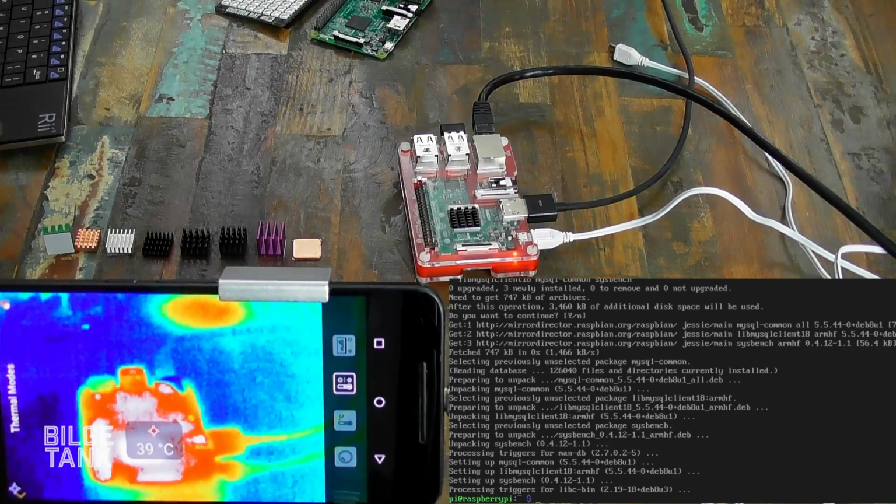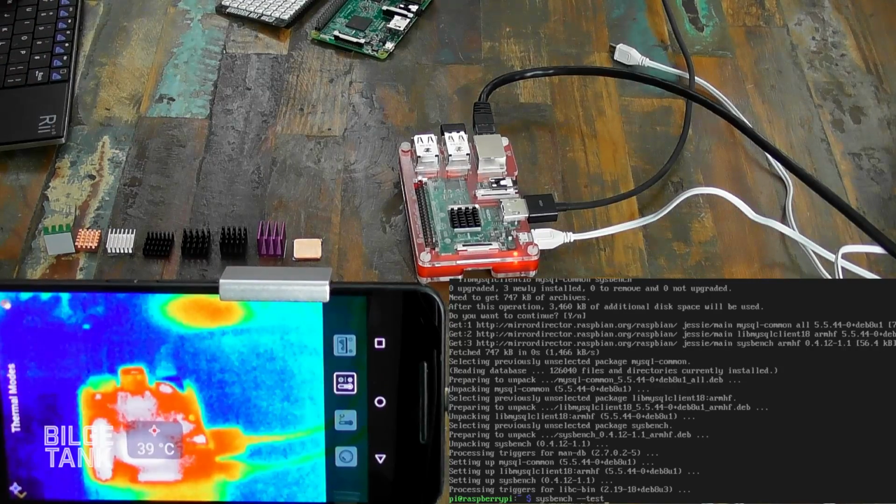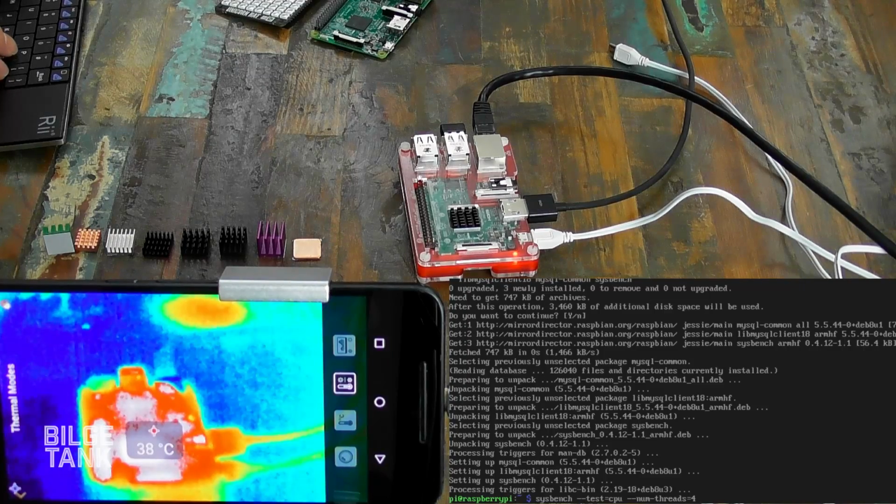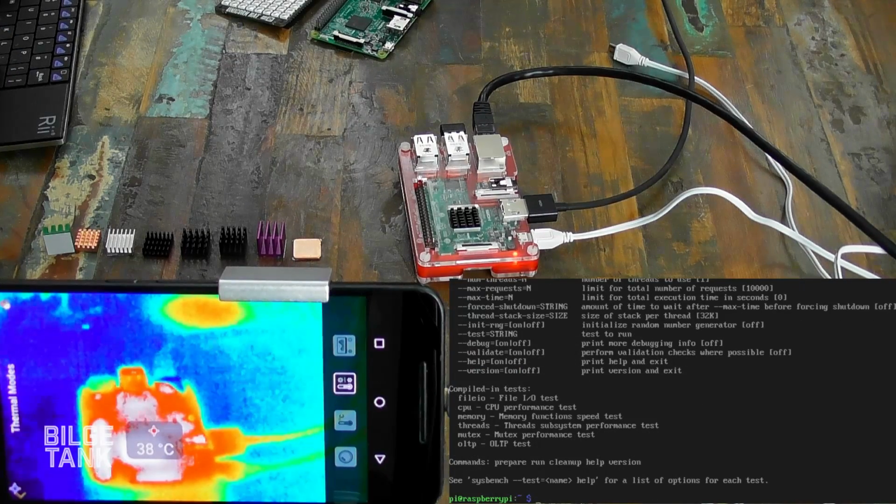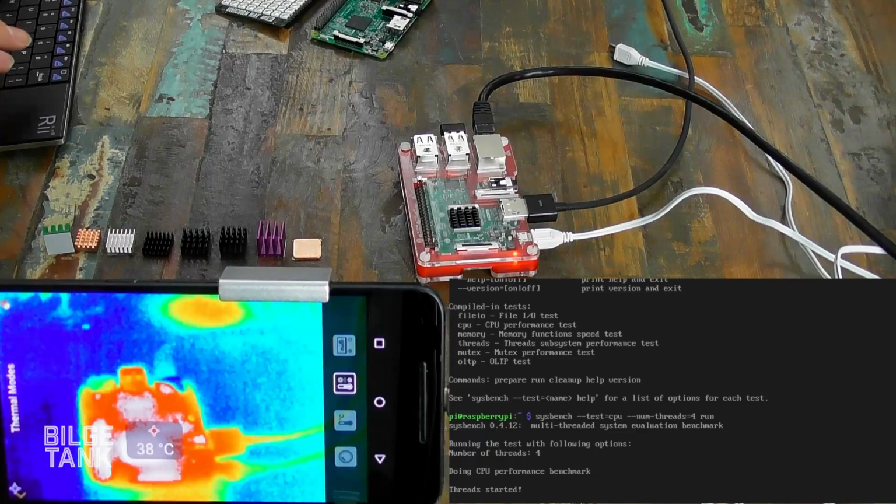Anyway, okay, Sysbench is installed. So, what do you want me to run, Paul? Okay, sysbench --test=cpu --num-threads=4. And I think that'll run 10,000. Try that. I clearly don't know what I'm doing. Test name, cpu. Yeah, test, that's fine. My num-threads looks alright. Oh, run at the end. Just space run. Yeah, that'll run it for 10,000 cycles.